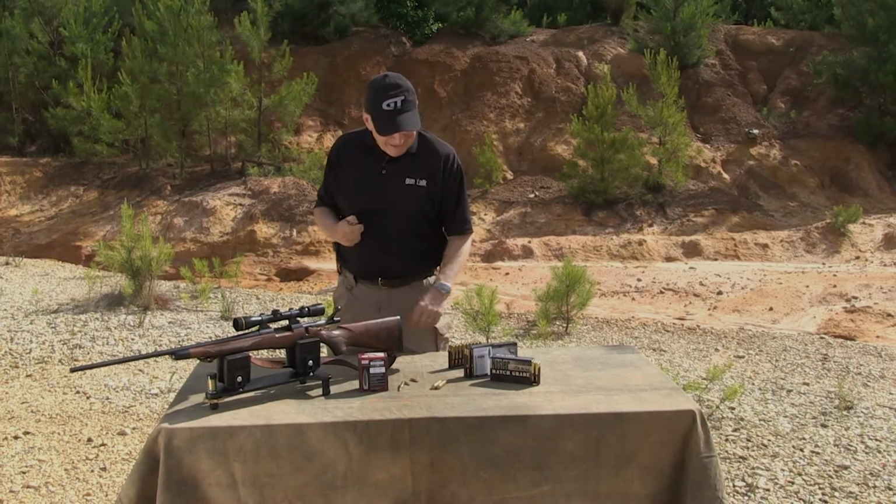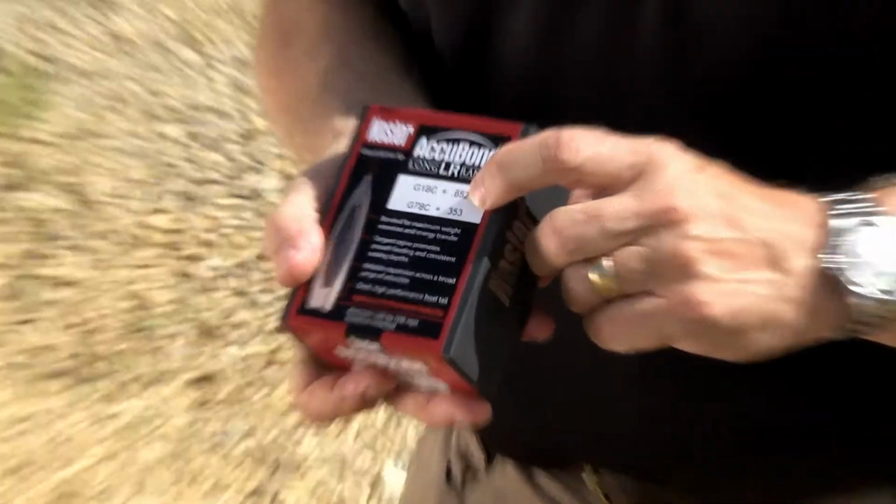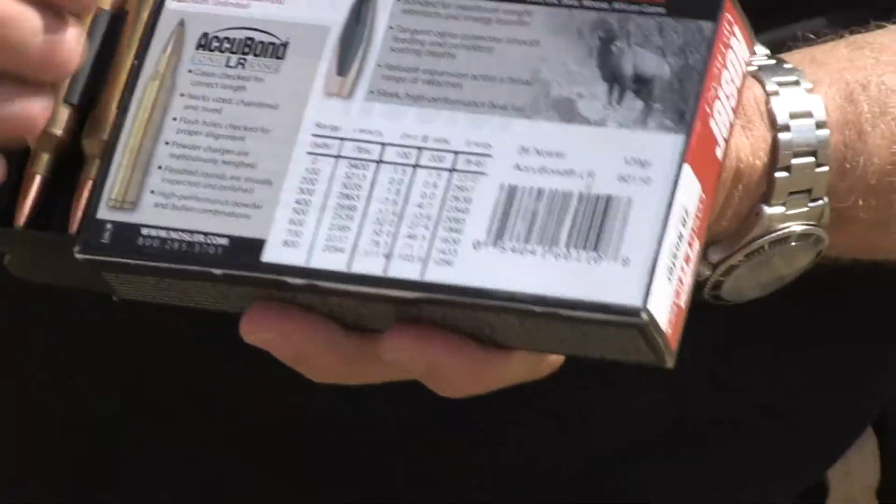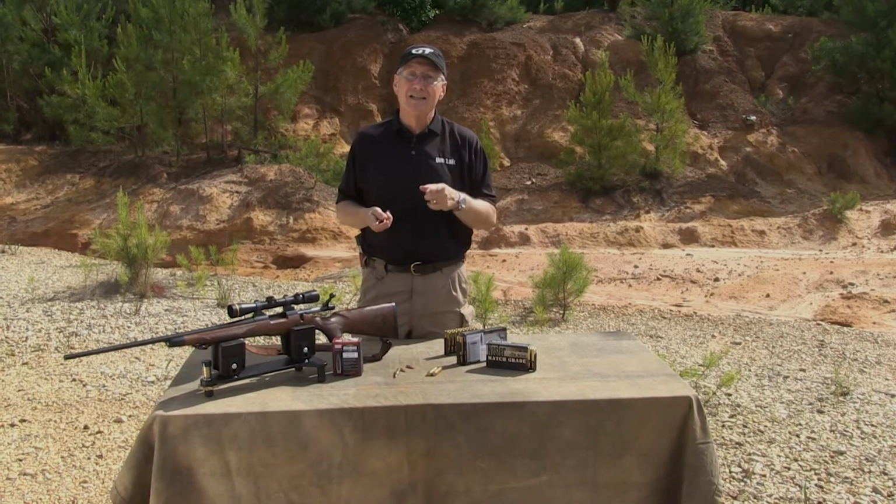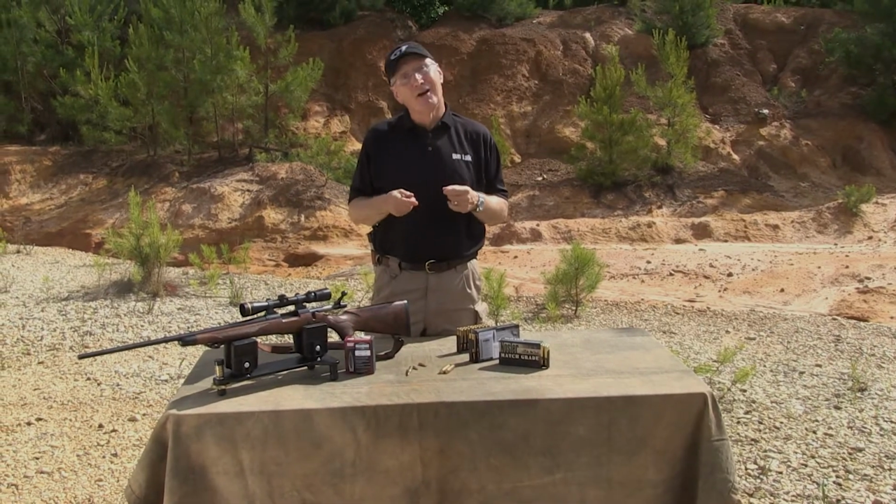If you're not sure what the BC is, look on the box of bullets. This one tells you right here. This is a 6.52. That's an amazing BC. Or Nosler even puts the drop charts on the box and it tells you what your trajectory is. Easy to do. Look for high BC, high SD, take advantage of these mids. You can shoot well, have less recoil, and they're a lot of fun.